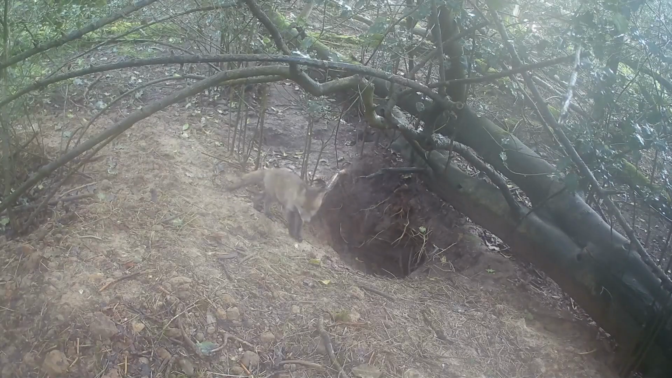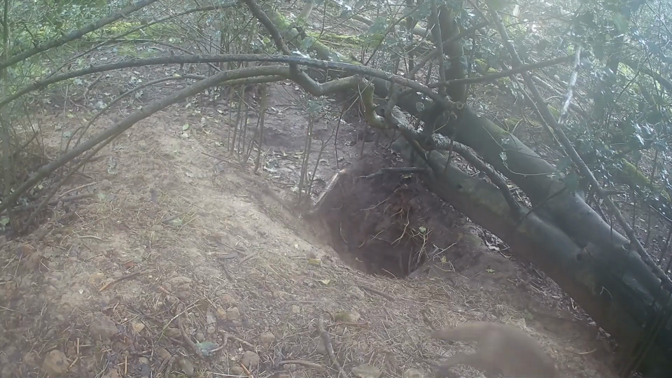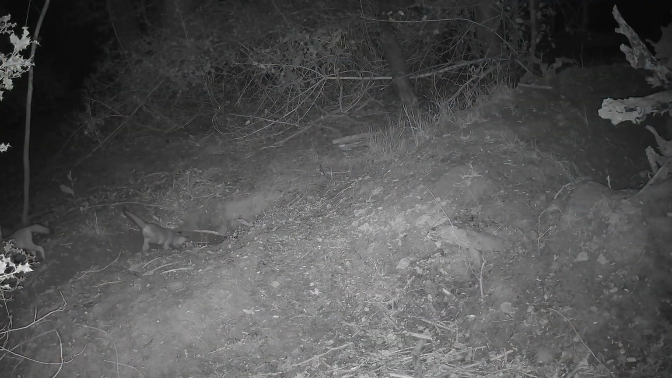And I must admit I was quite pleased to see initially the fox cub in the day, and was just absolutely made up to see them coming across the camera at night looking very playful.